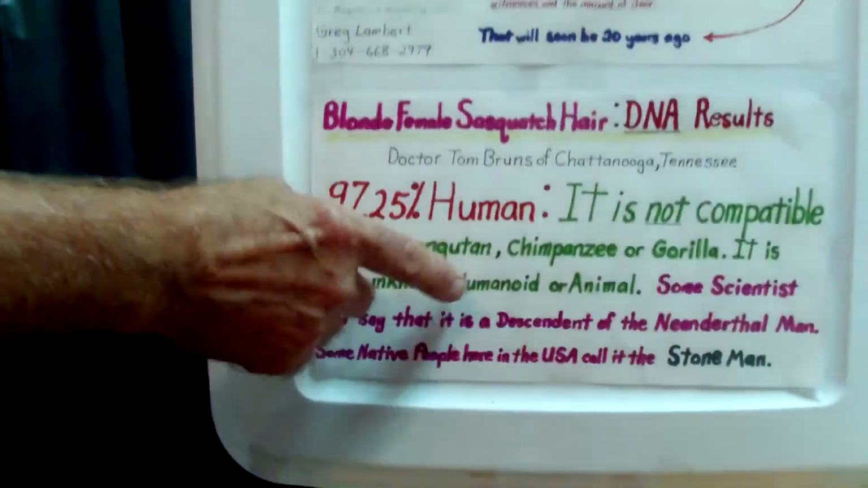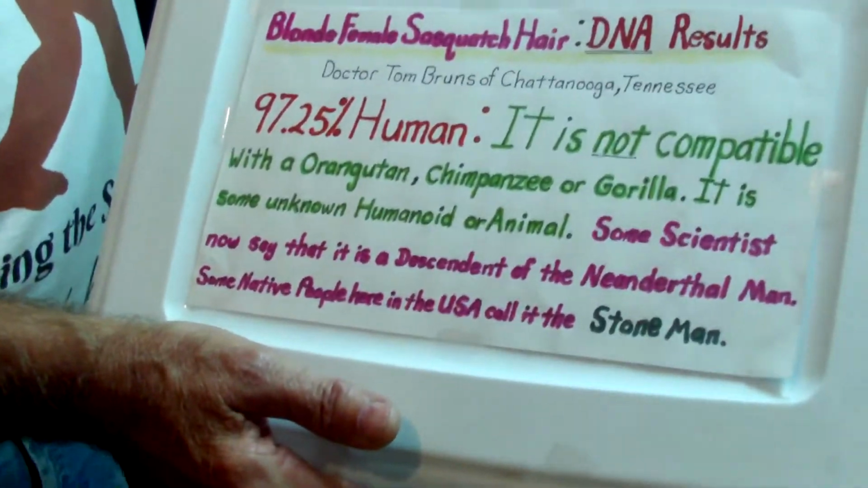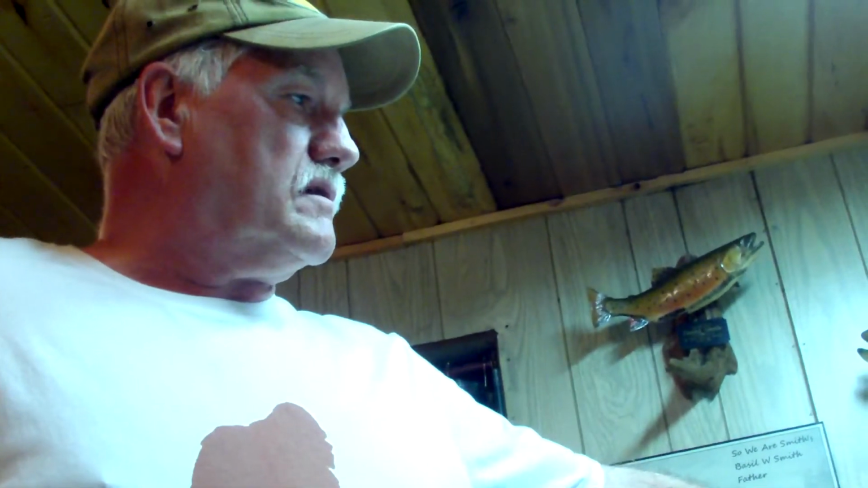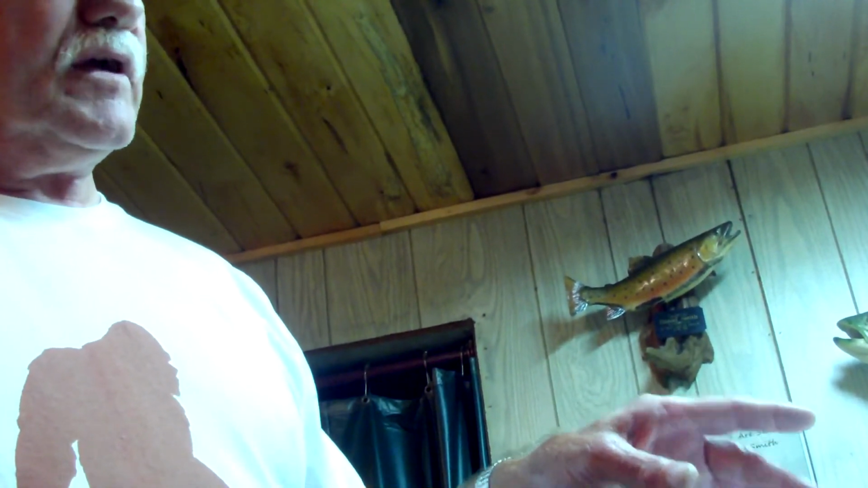Do you have the original paperwork you sent? Well, the paperwork, they sent me an email is what they sent me. And it was confusing to me, and I'd have to look it up, because this has been how many years ago? 6 years, 7 years ago? It was probably back in 2014, or close to it. I'd have to look at the record here in my book and see when they gave me the hair, and then I could tell you the exact date.